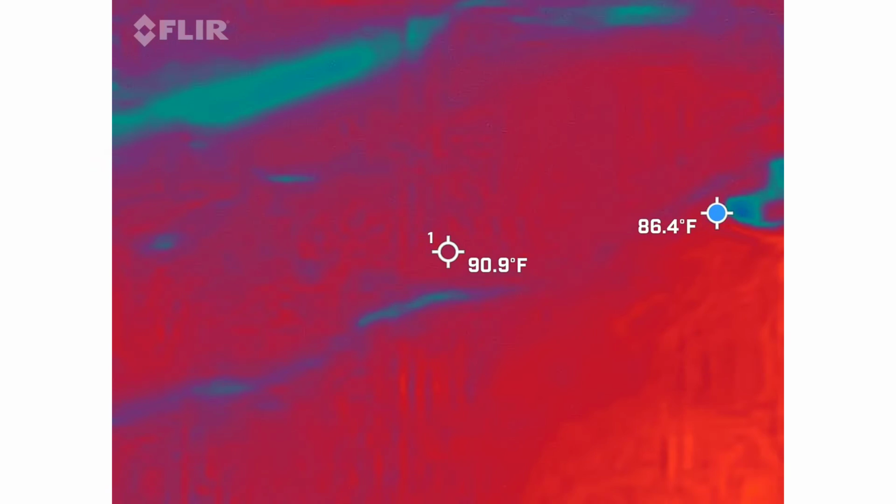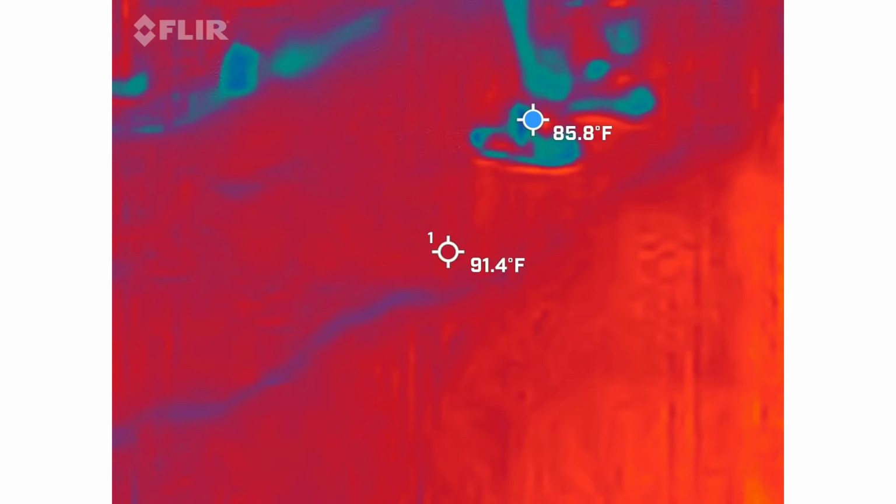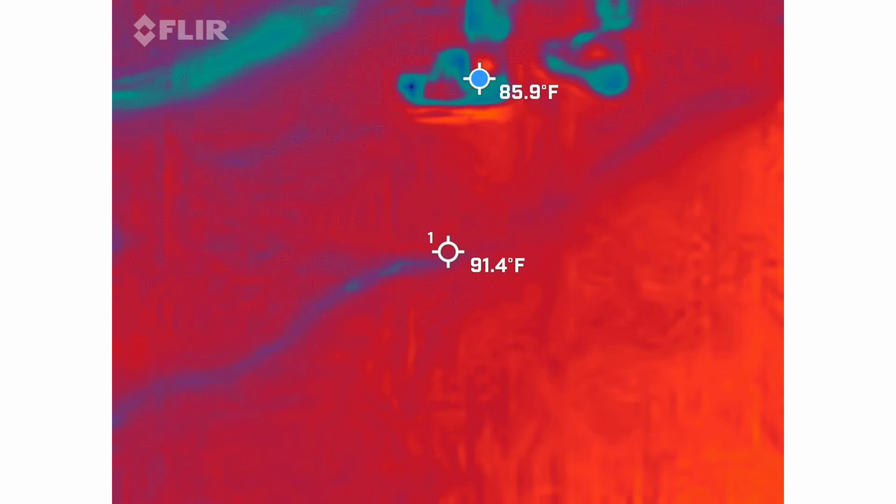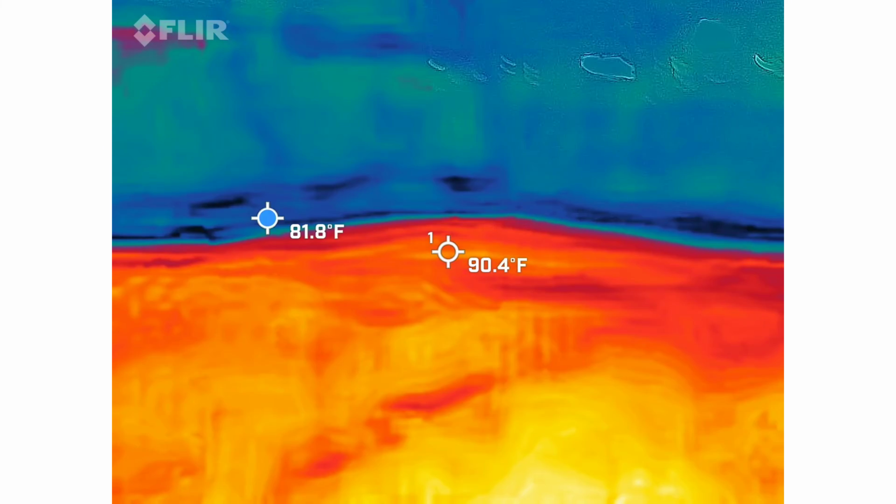$20 and shipping. 20. 17.20. Yeah. And 20 and shipping. Maybe, is that right? Again, it's a little bit of a stretch, but it's there.